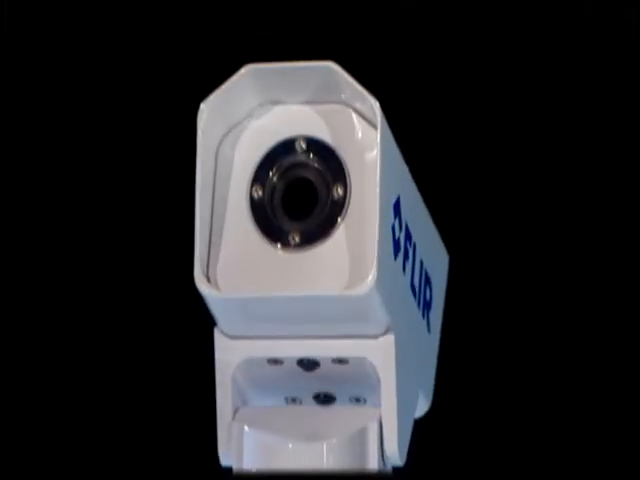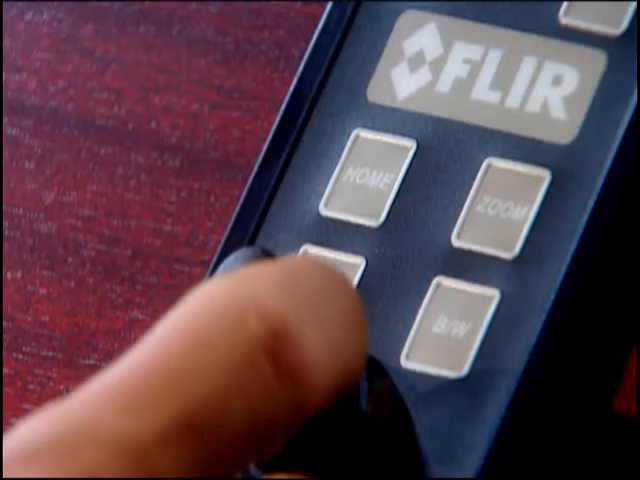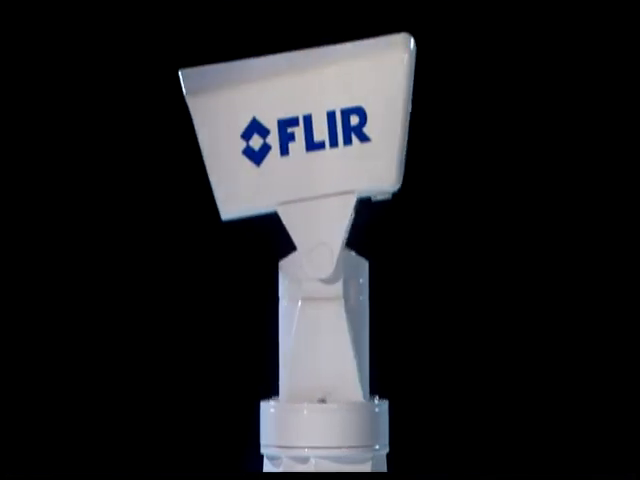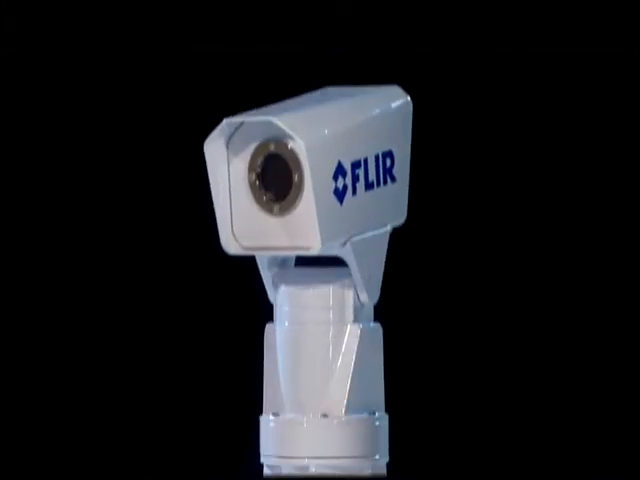The Flir Systems Navigator Pan Tilt is extremely easy to handle. It comes standard with a remote control panel with integrated joystick to operate the pan tilt. The joystick allows the captain to pan and/or tilt the Navigator in the desired direction. The buttons on the control panel are right underneath your fingertips and give direct access to all Navigator features.